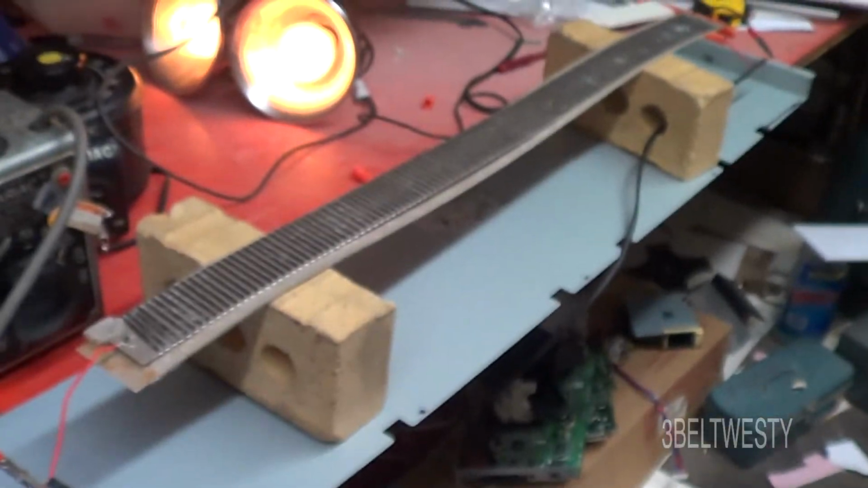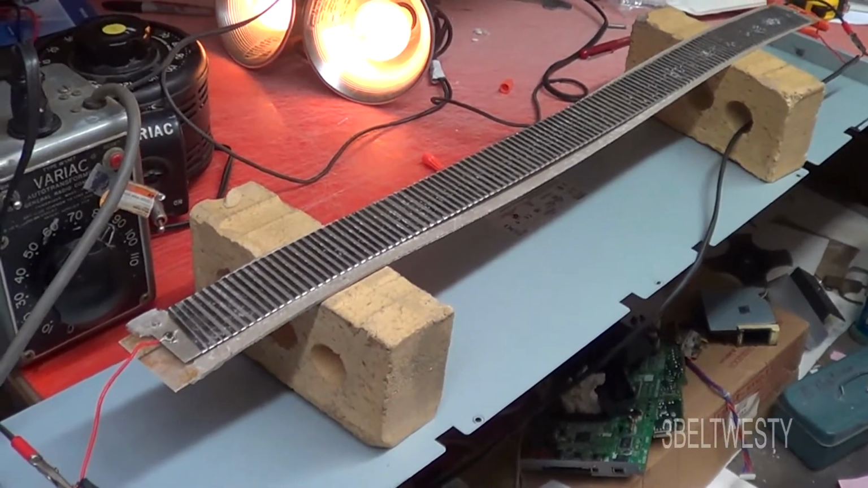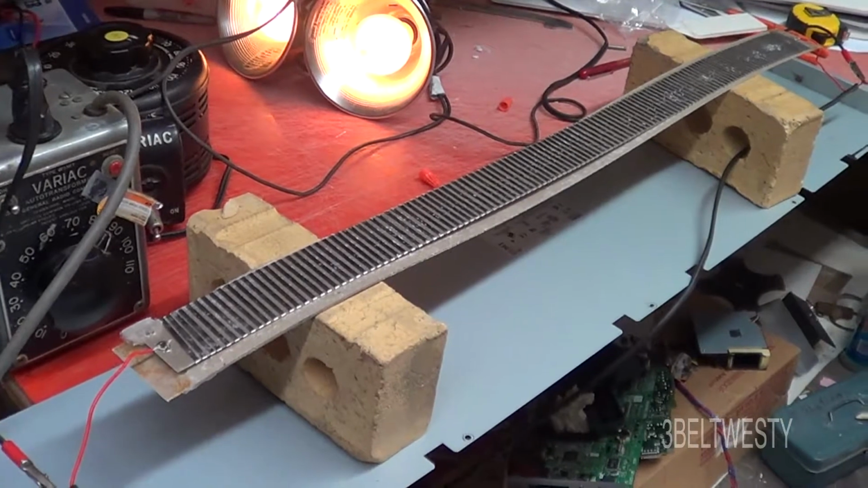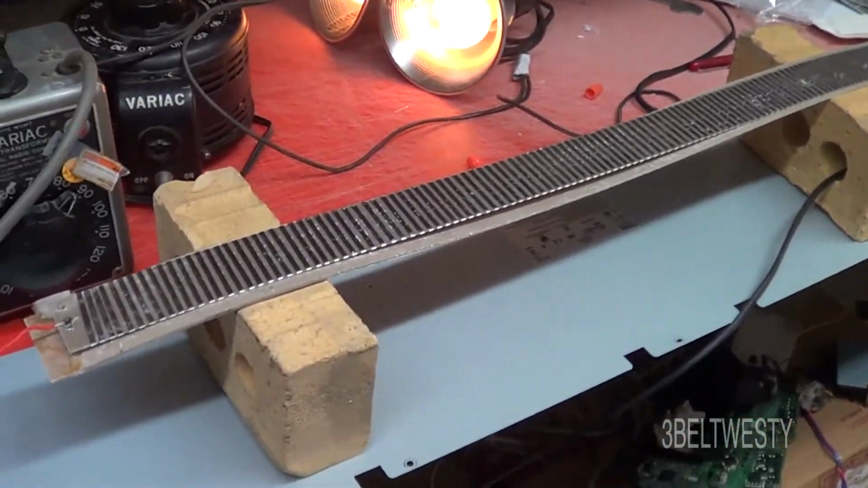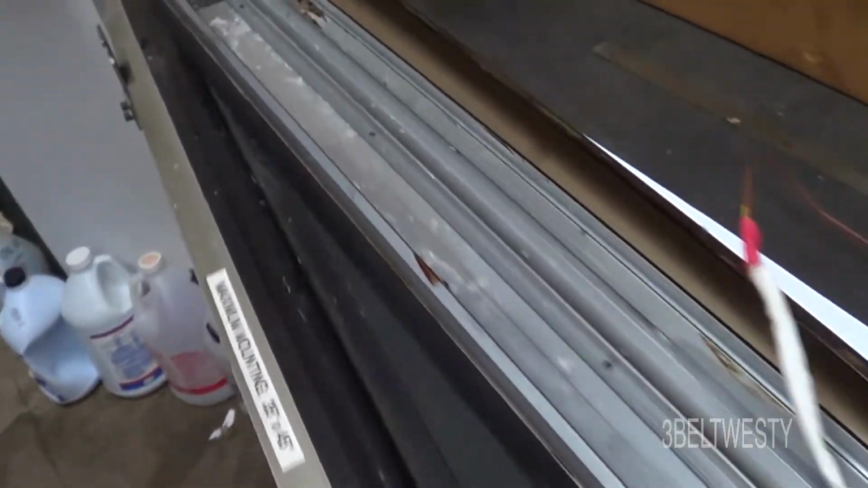But this element I've been running, a couple times it has gone through and one side's hotter than the other, which doesn't make any sense because it's just got two wires on each end. So my theory is it's probably shorting out on the frame over here, which is an extrusion.